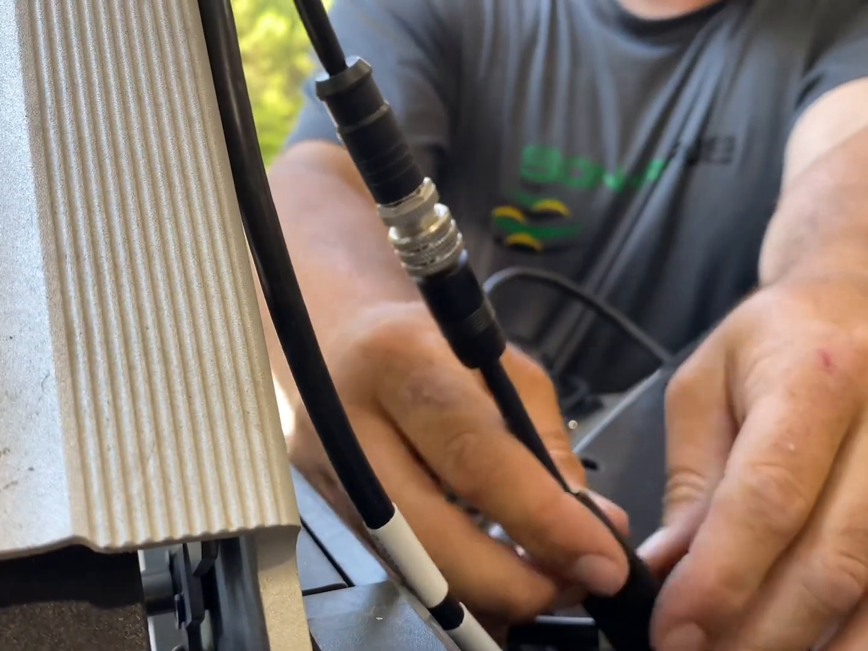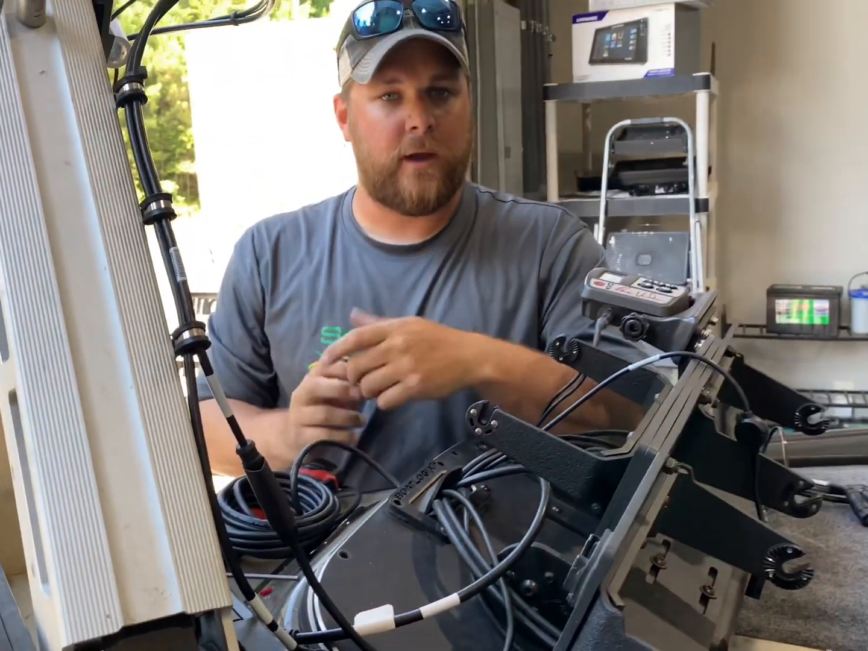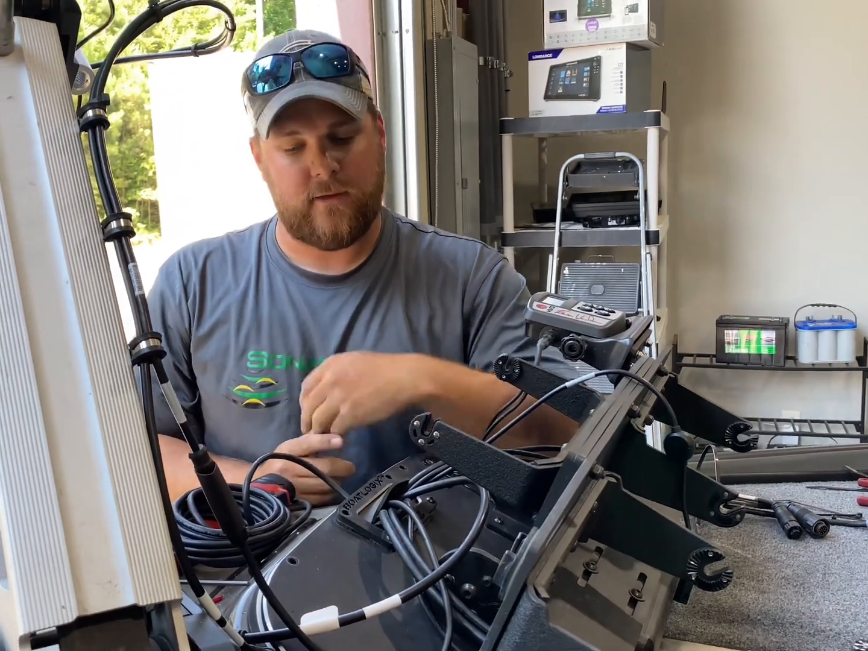Once you thread them together, I like to add a piece of heat shrink and actually heat that down, and that'll keep the threads from coming undone and losing your network connectivity.